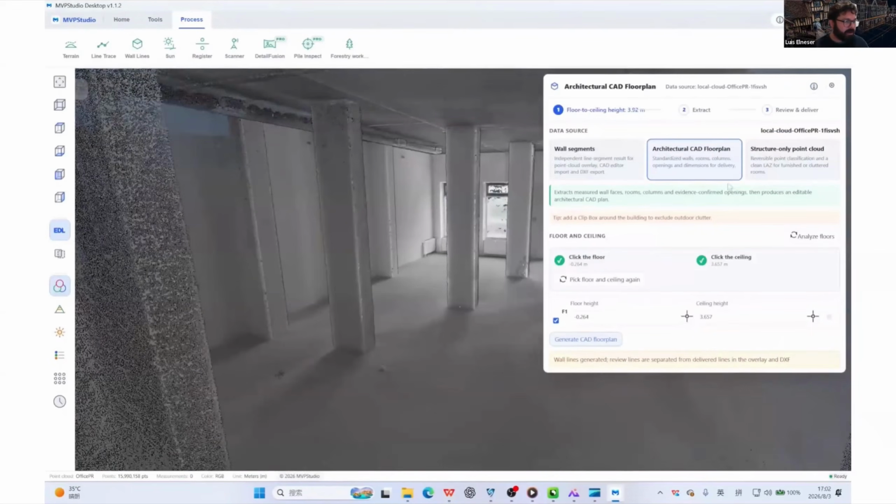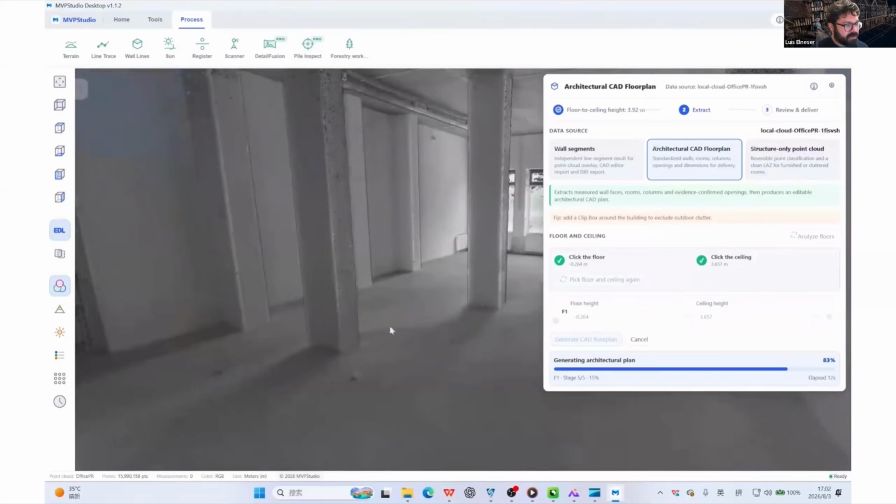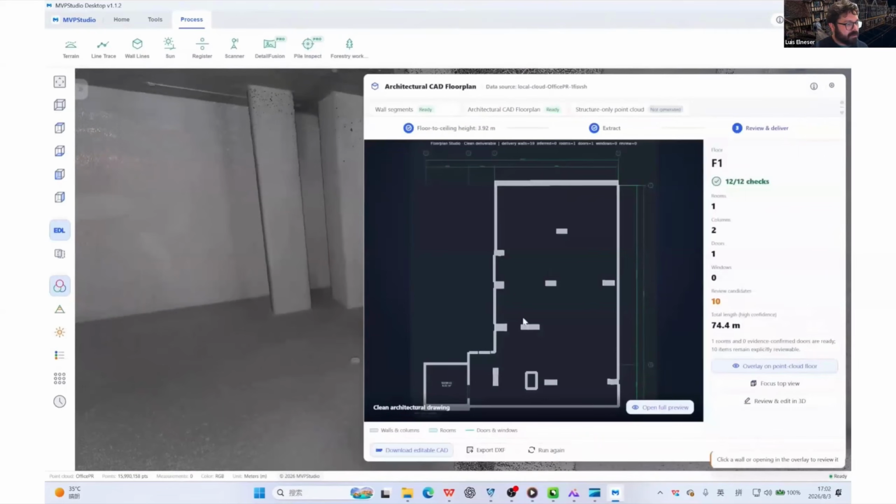So this architecture floor plan can be exported as a report or as a CAD floor plan. Once we review and accept all of the features that have been digitized. So this is the architectural floor plan.